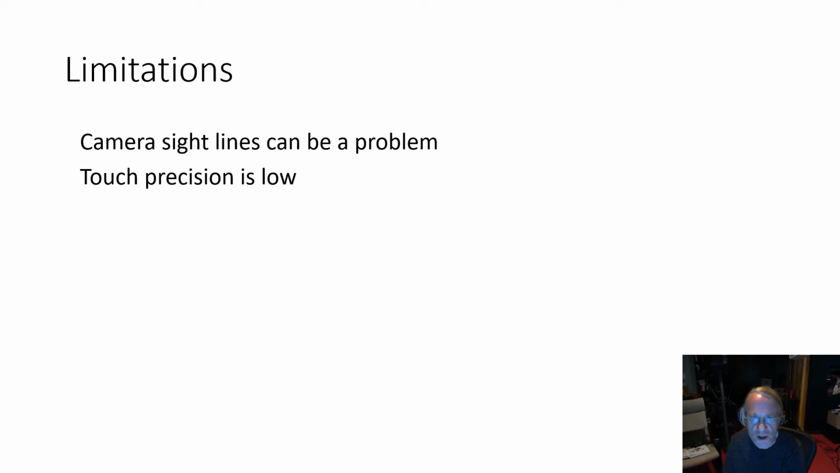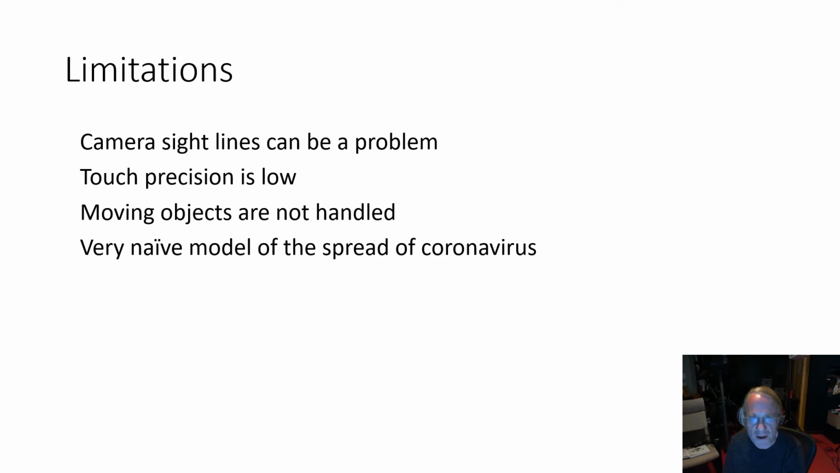Of course, our prototype system has a number of important limitations. First, as with any computer vision-based approach, camera sightlines can be a problem. We can't work with what we can't see. Second, touch precision is fairly low since we are not observing touch directly, but rather proximity. This has been discussed elsewhere in the literature. Next, our prototype does not handle moving objects. Some work would need to be done to have the contamination map update appropriately as objects move. Finally, the virus spreading model illustrated here is extremely naive and requires much more work and validation.